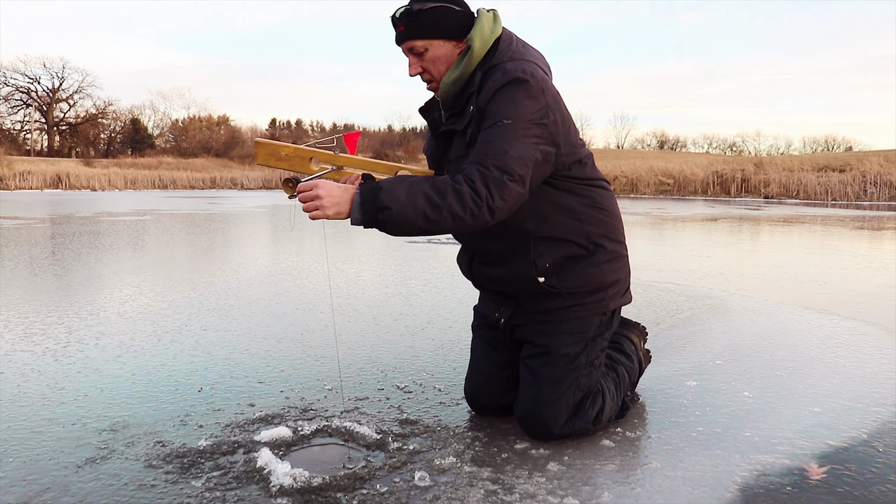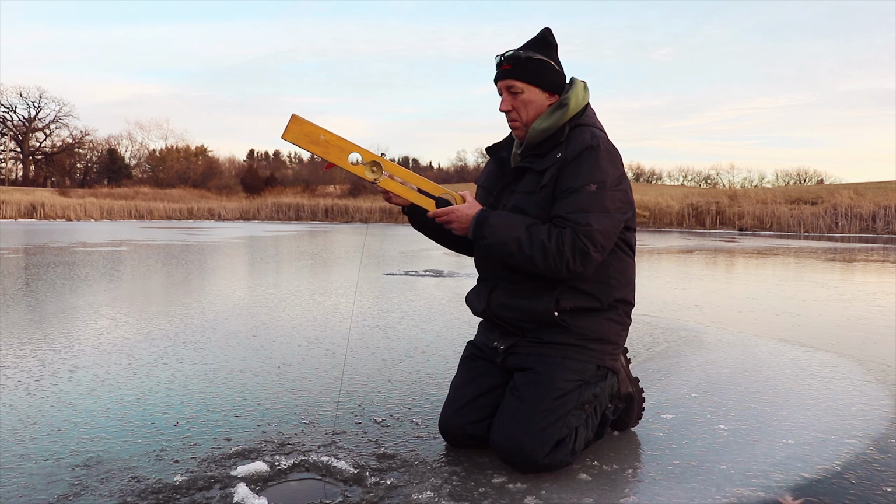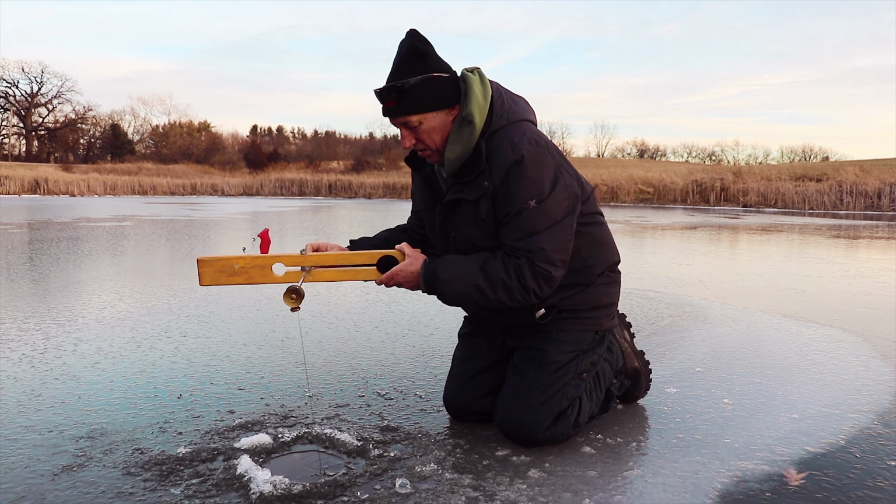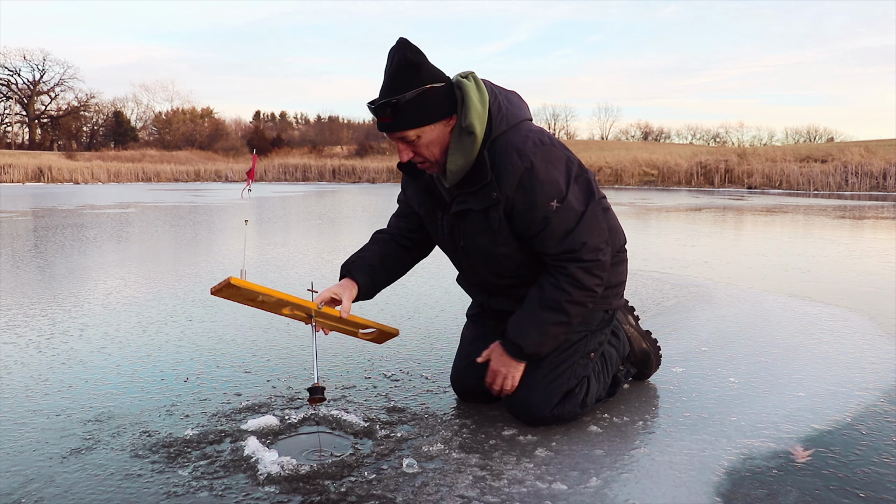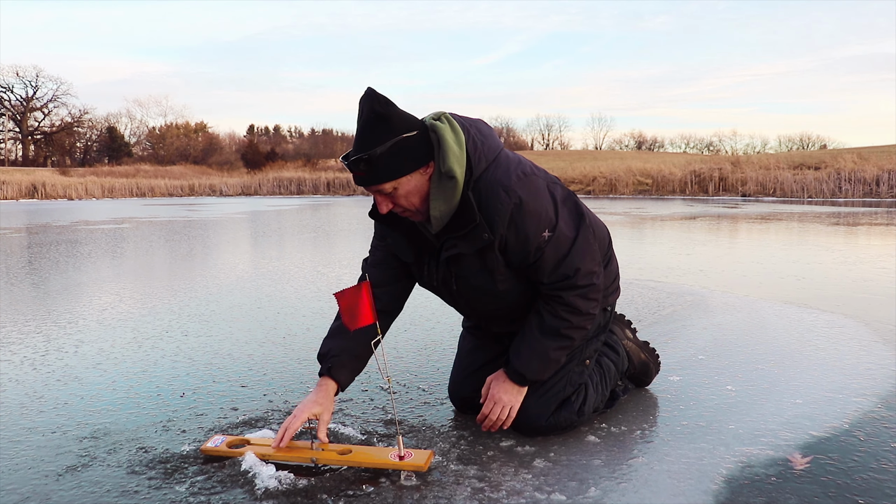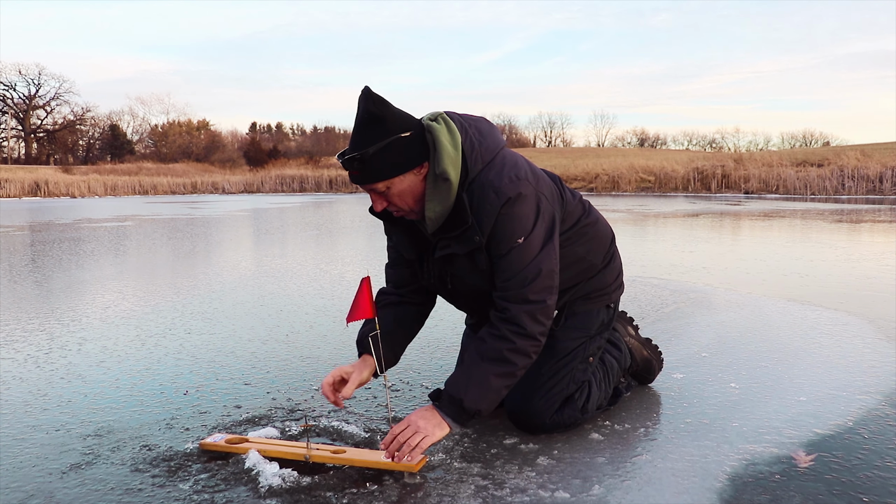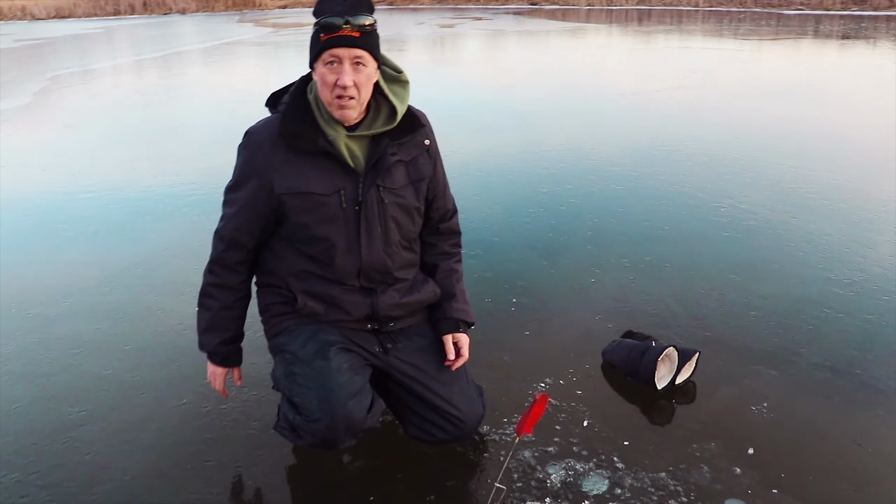No, there's nothing there. No? The minnow's still there. I can feel that the minnow's still on there, but it dropped it. So we're just gonna wind that up a little bit and leave it down there, see if he comes back. I have a feeling that other one dropped it too, because it has not moved. And that was right after my tip up fish too.